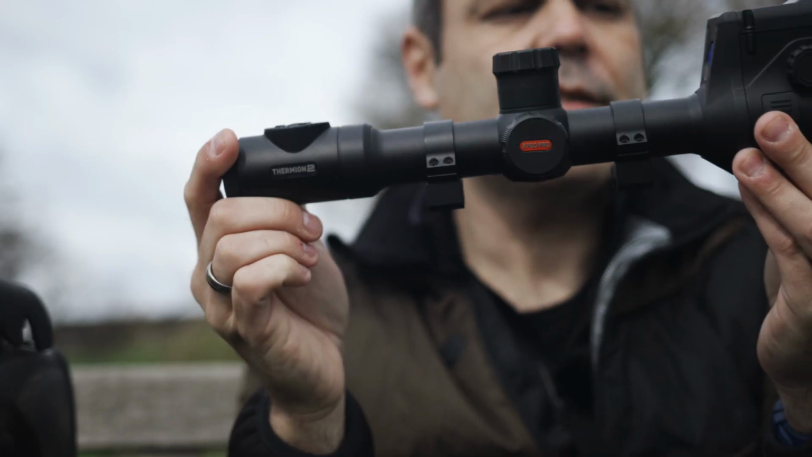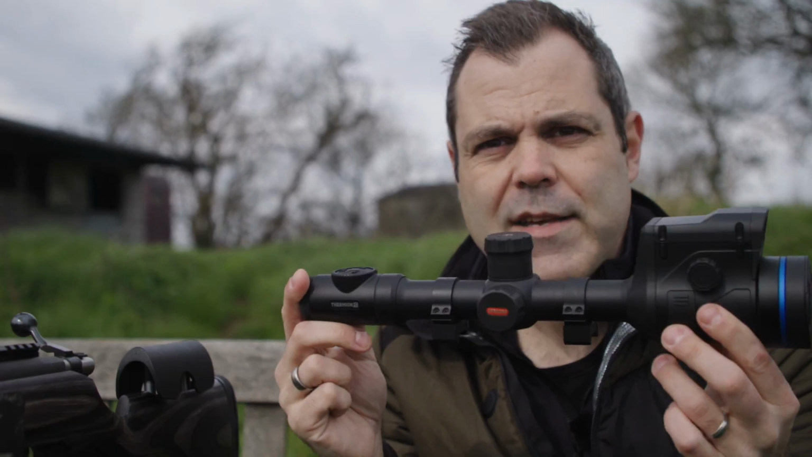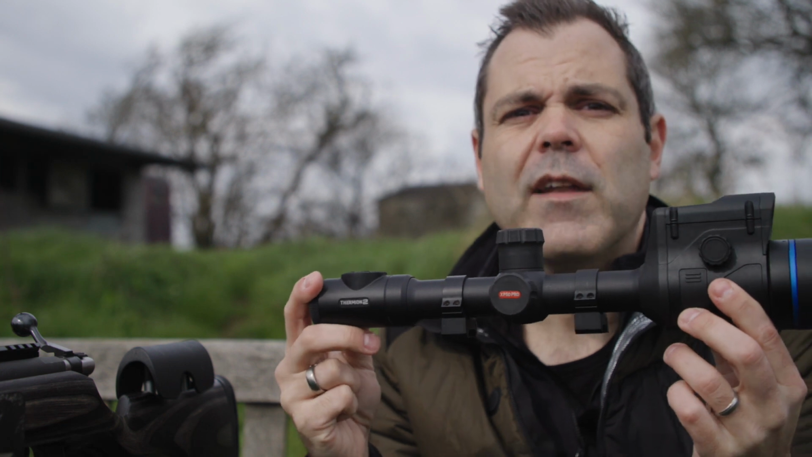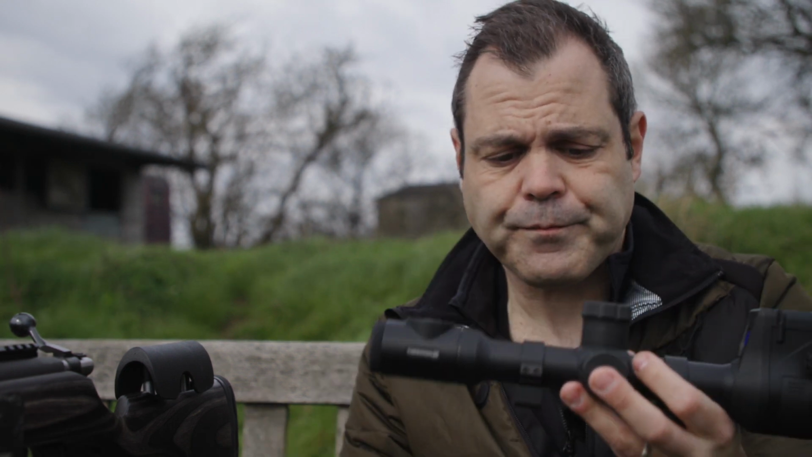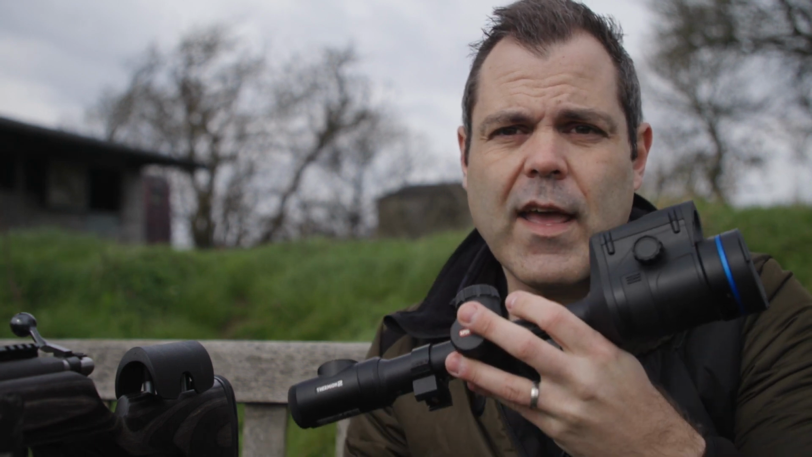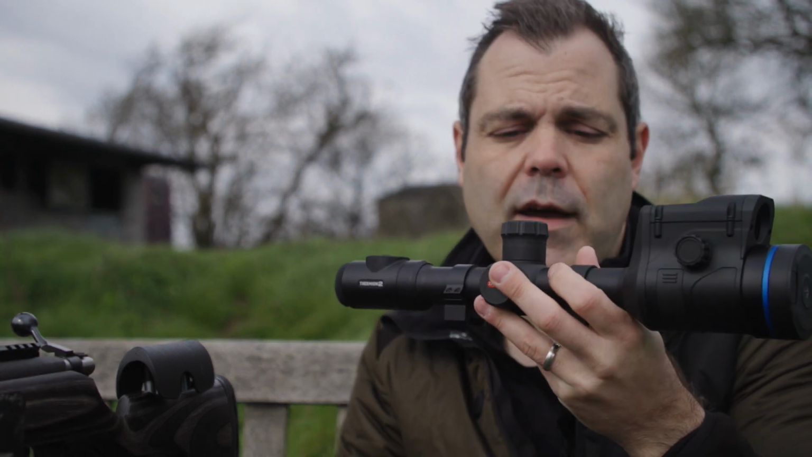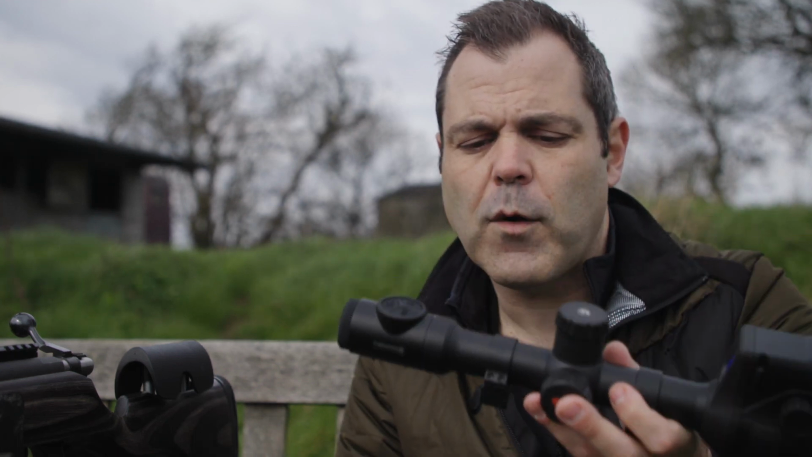Now this has been long awaited. This is what Pulsar are calling the missing piece of the puzzle when it comes to the Thermion lineup. They have been mega hard at work building the Thermion range recently and have announced a whole host of new Thermions at IWA recently. So there's a whole load more sensors coming, more lens sizes, and obviously we've got this one here, which is the flagship of the range, the XP50 Pro with the LRF on it as well.